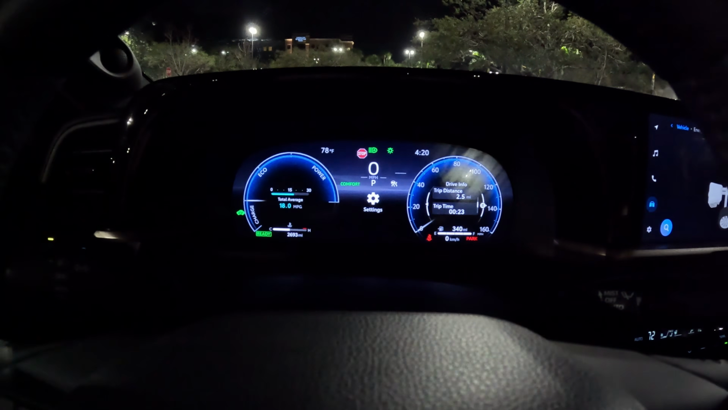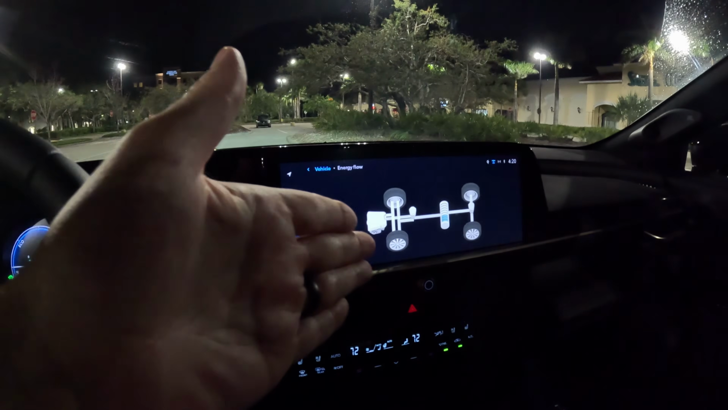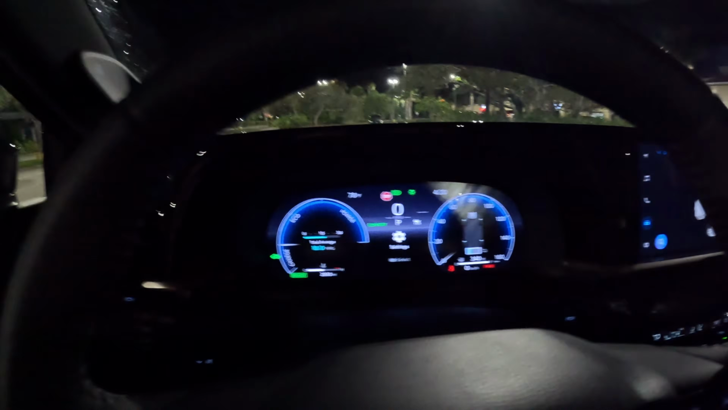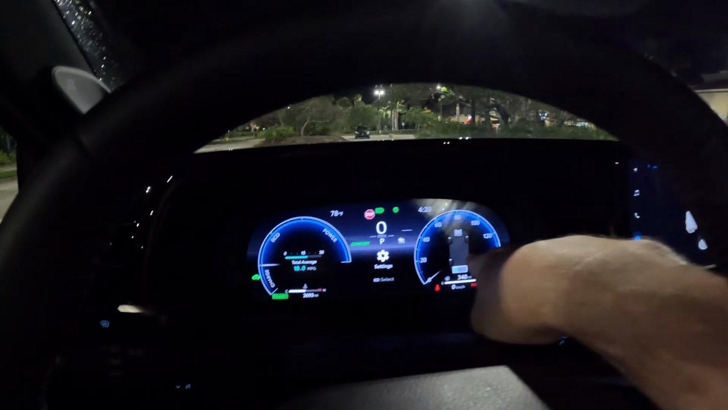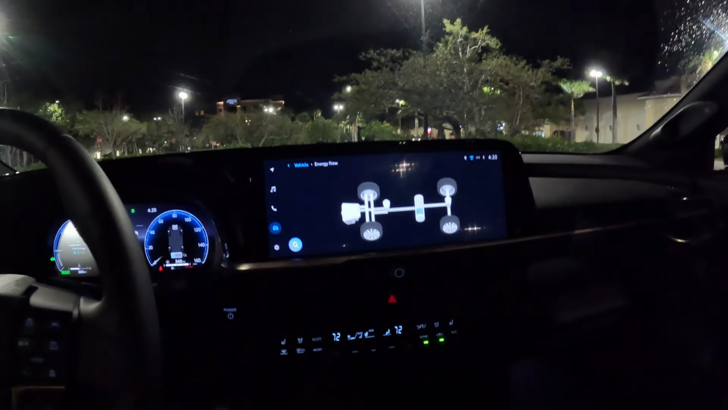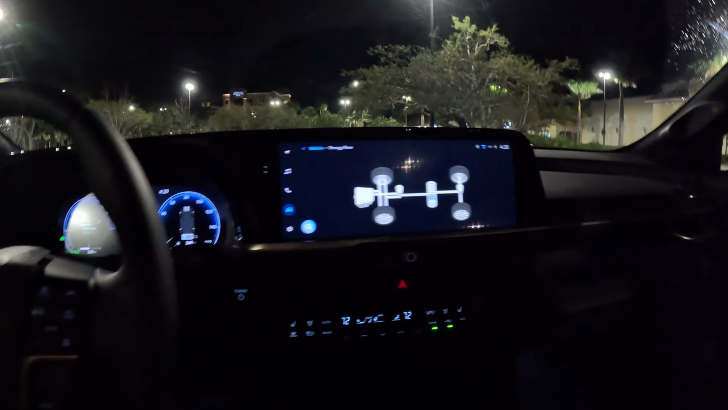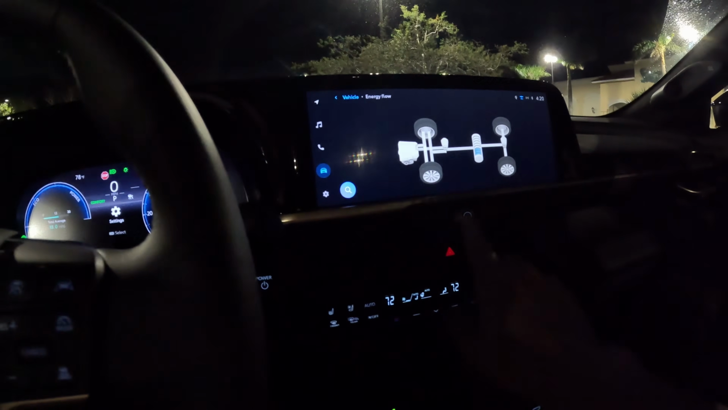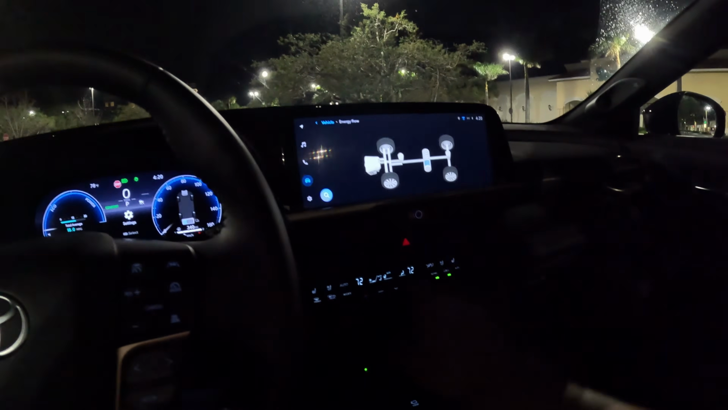I prefer to have this guy, which is mirroring this. I don't have my Android Auto plugged into this car yet because I just got it, but I like having this up here because I'm a hybrid nerd. And I'll have this up for you guys today so you can see what the car is doing at all times. We have a nice little illumination inside the volume knob. I love that attention to detail.